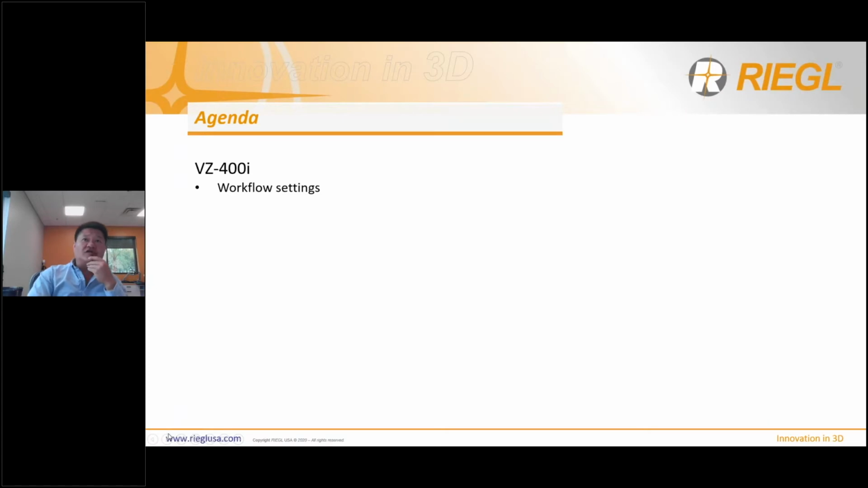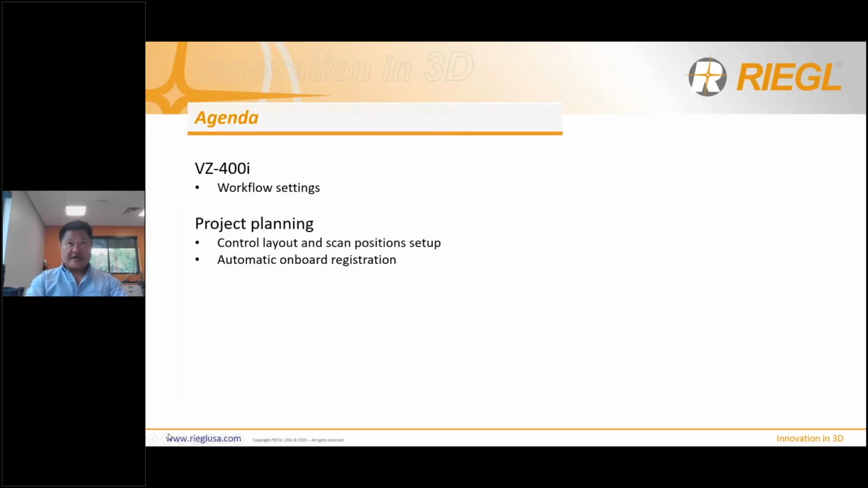The VZ400 workflow settings, so we'll go over all the settings in the workflow only. So the scanner has a bunch of other settings, but for the field practice and field data acquisition, we're going to go over the settings inside the scanner. And also project planner. This is important, right?